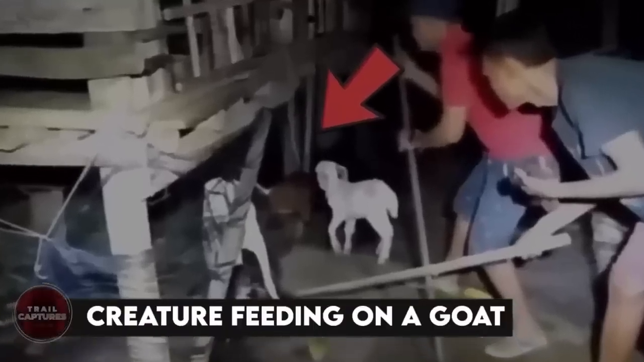Creature feeding on a goat. In Mexico, 2 farmers were woken up by their goats crying late at night. Concerned for their animals, they hurried outside to see what was going on. To their surprise, they discovered a black, unfamiliar creature hanging from one of the goat's necks. Despite their attempts to free the goat, the creature stubbornly clung on. After a few minutes of struggle, it finally let go and ran away into the woods. The farmers tried to pursue it, but were unsuccessful. The identity and origin of this strange creature remain a mystery.